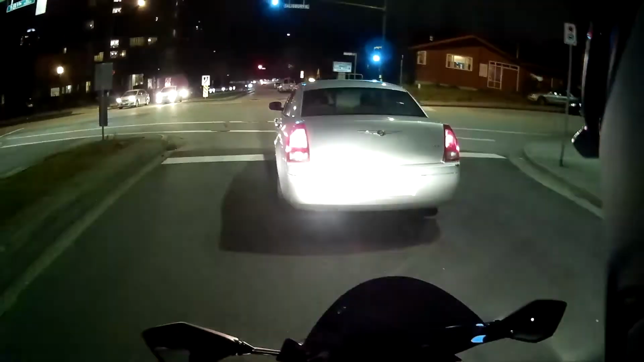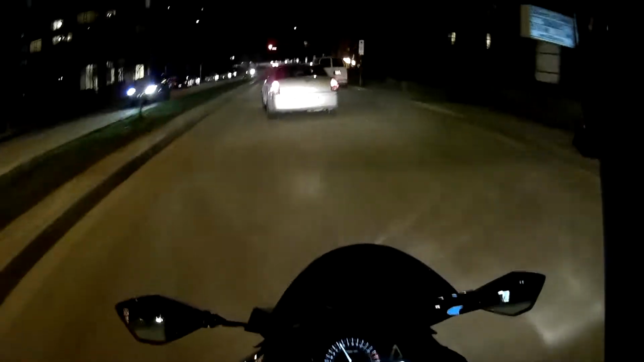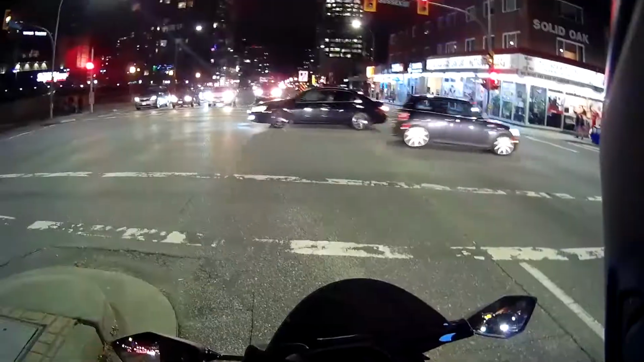surprisingly, because I thought if I put down my visor it was going to be tough to see, but this is the first time I'm actually riding with my smoke visor, so that's an interesting sensation. But like I said, I can still see everything really well. I can actually see a lot of details on the road that I thought I would not be able to see.